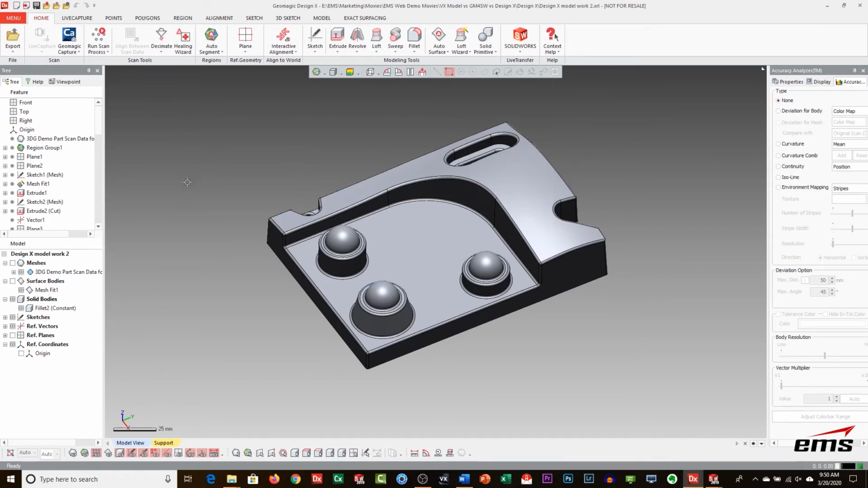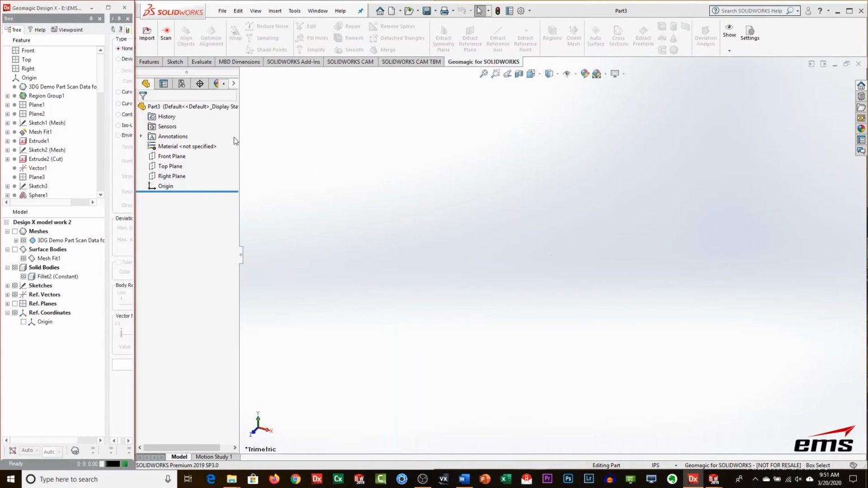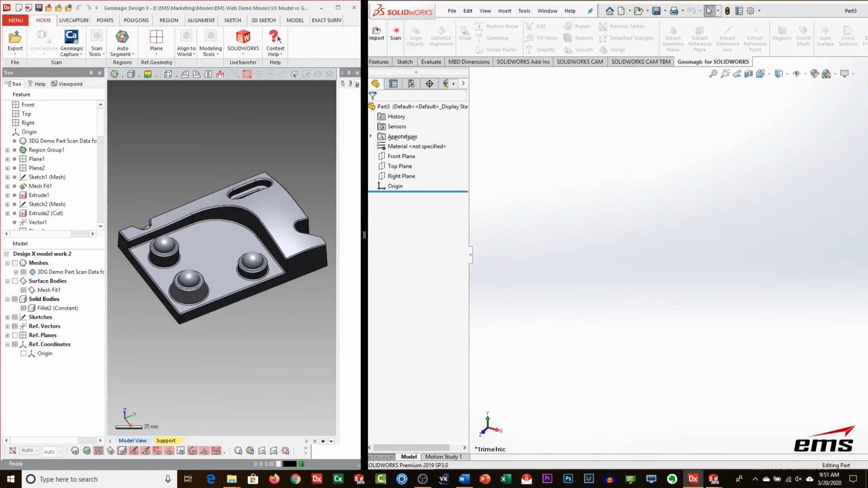The only issue with that is it's a neutral file, so it's what people refer to as a dumb model or a dumb solid, because there would be no history tree. And for a lot of things, that's fine. But if we're going to go into a CAD system and do assembly modeling or dimensioning, making drawings or something else, or we think we want to make changes to it later, it would be nice to have that history tree. So what we're going to do here is I'm going to slide this over a little bit.